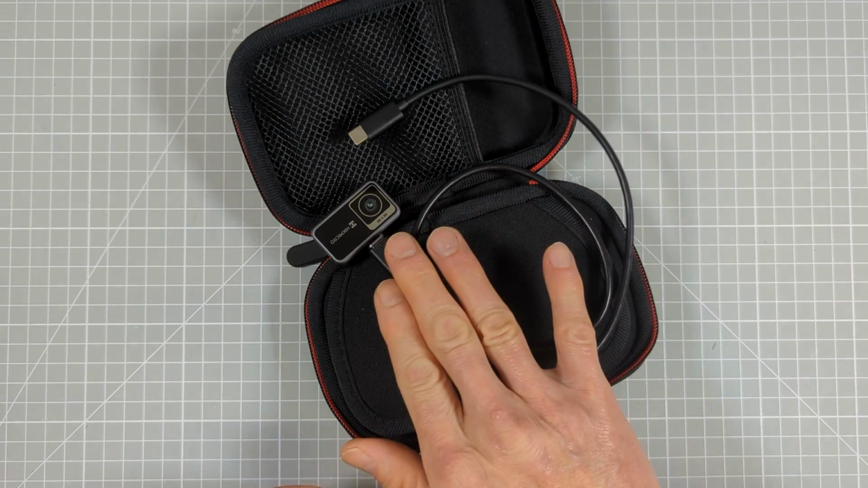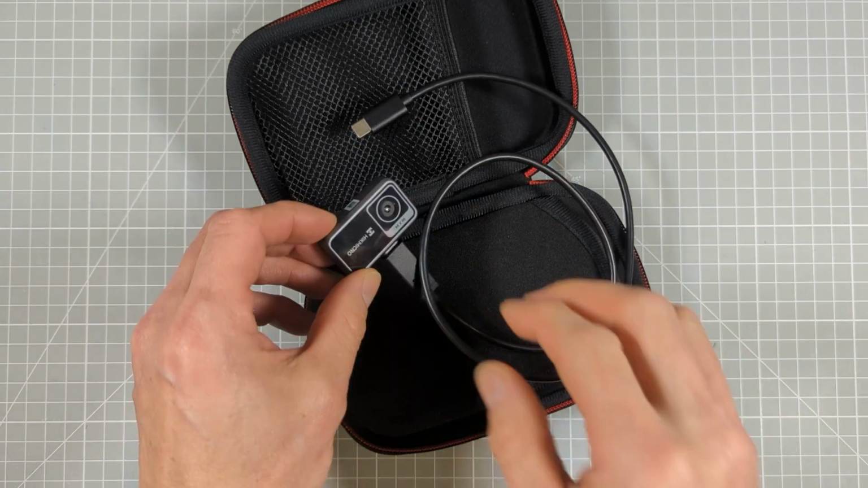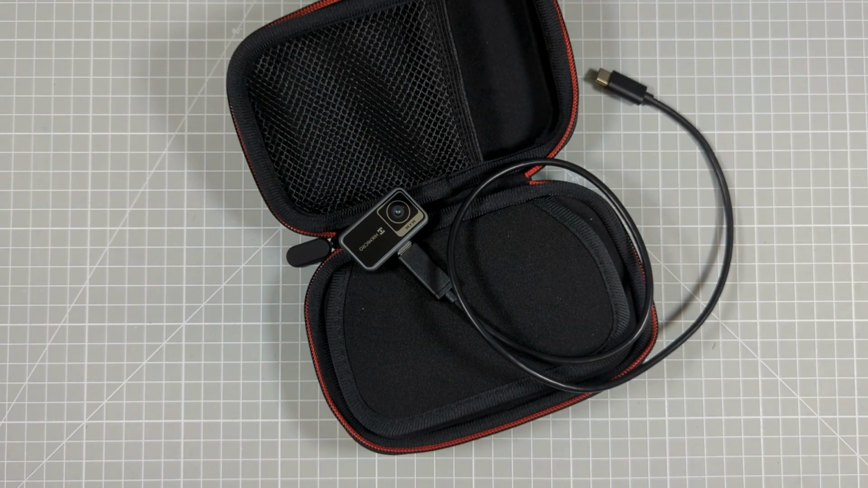I say it is a really high quality feel to it. So let's have a look at how we can install that onto our phone and onto our computer and have a look at how well it actually works as a thermal camera.